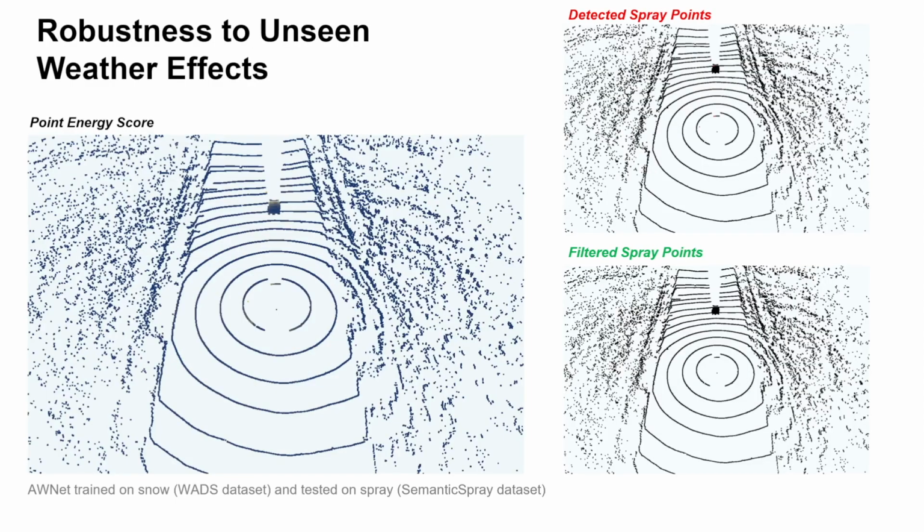One of the advantages of our method is the robustness to unseen weather effects. Here, for example, we report our method trained only on snow data and here tested on spray.